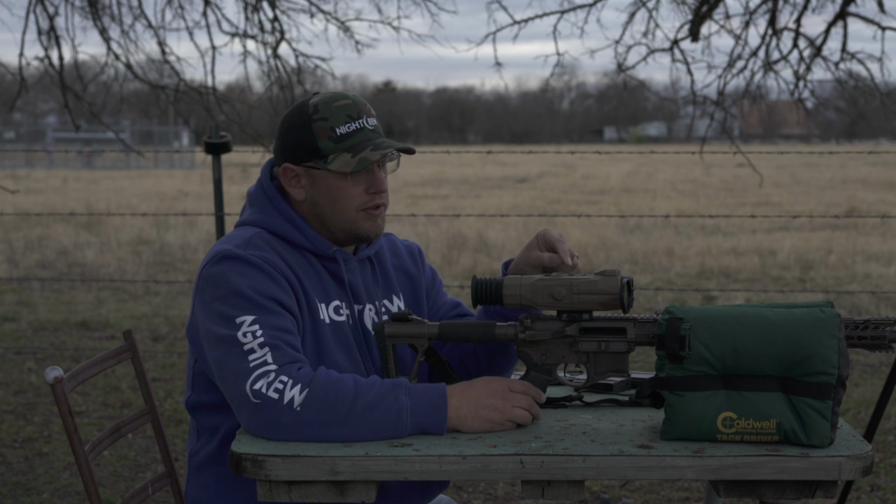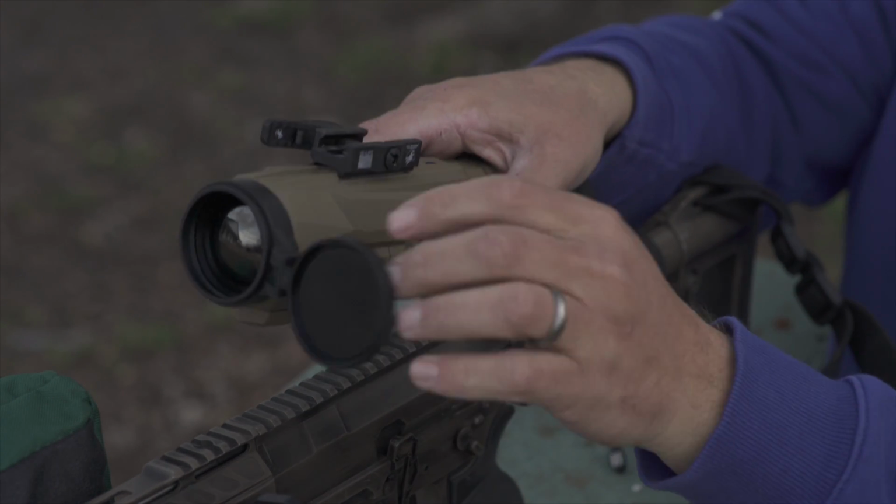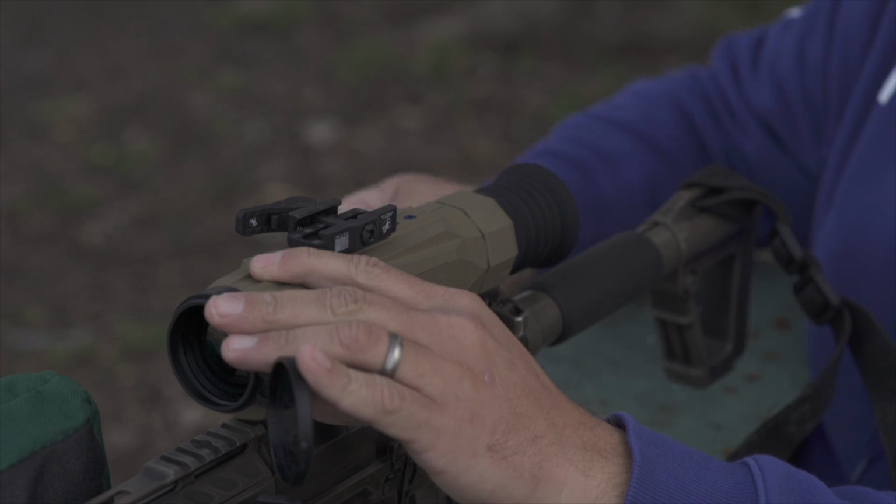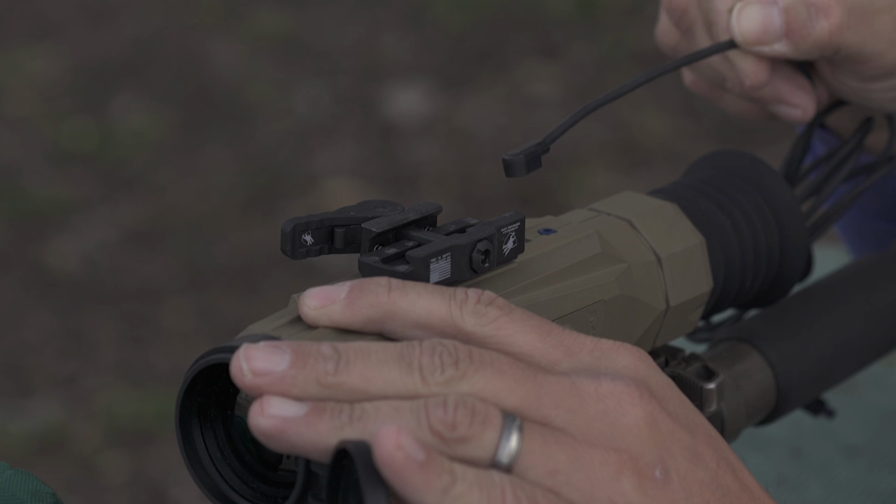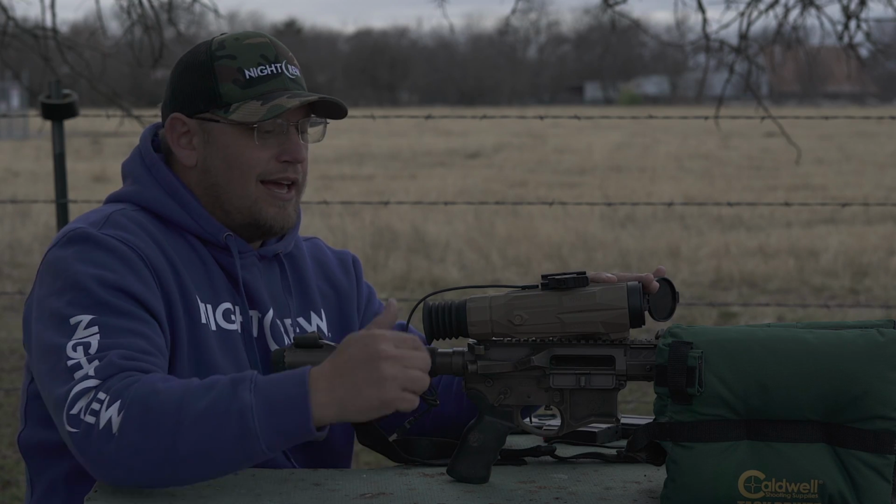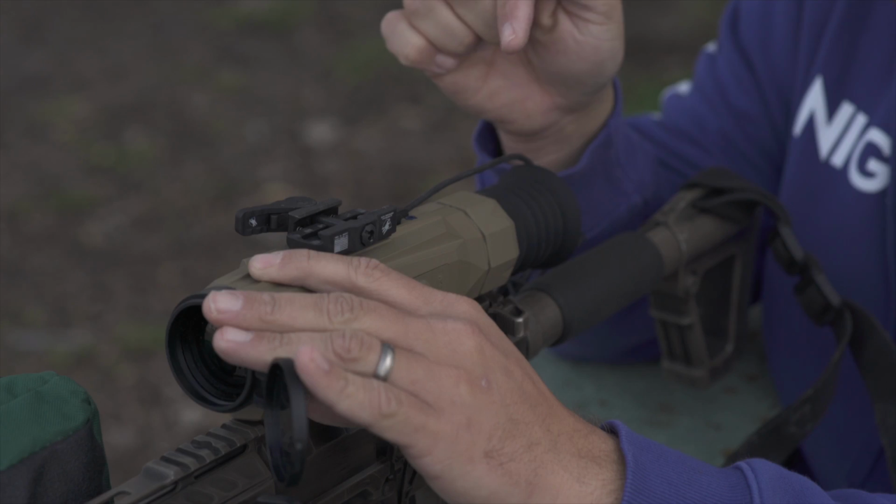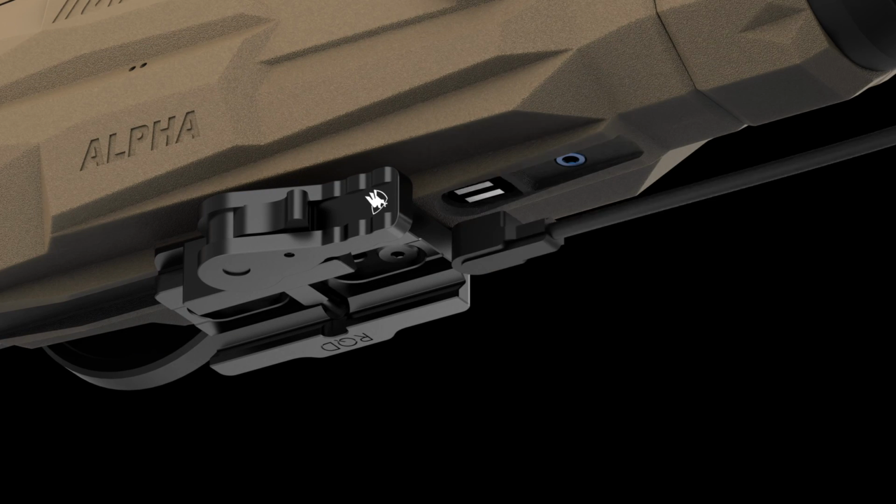If there's one single thing about this scope that put it over the top for me is when I flipped it over. I'm gonna take the unit off and flip it over where you can see exactly what I'm about to show you. If you're running from an external battery pack and here's your power supply, check this out. Now that is slick. I've seen a lot of cool features on this scope, but by far, that is the coolest thing that I've ever seen on a thermal. And the coolest part is it's magnetic.